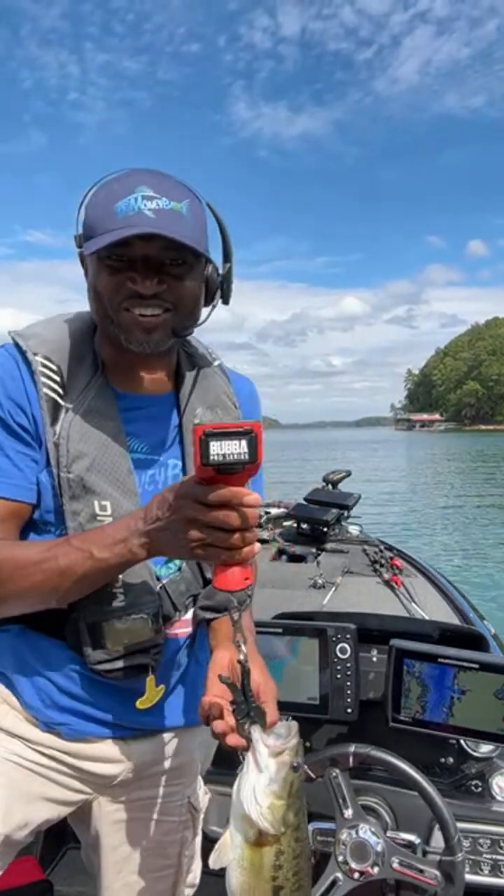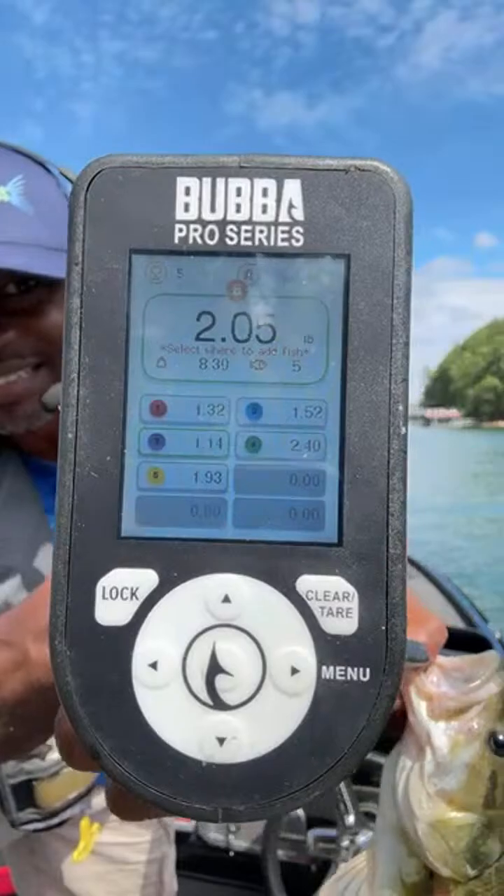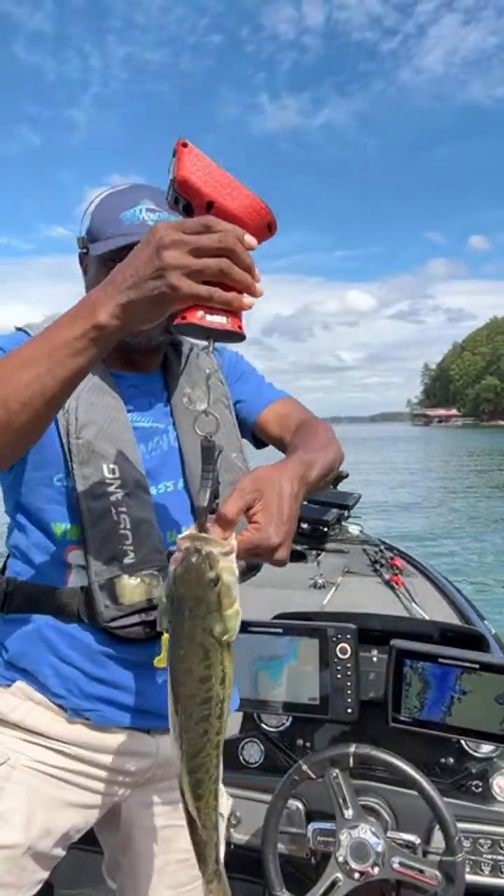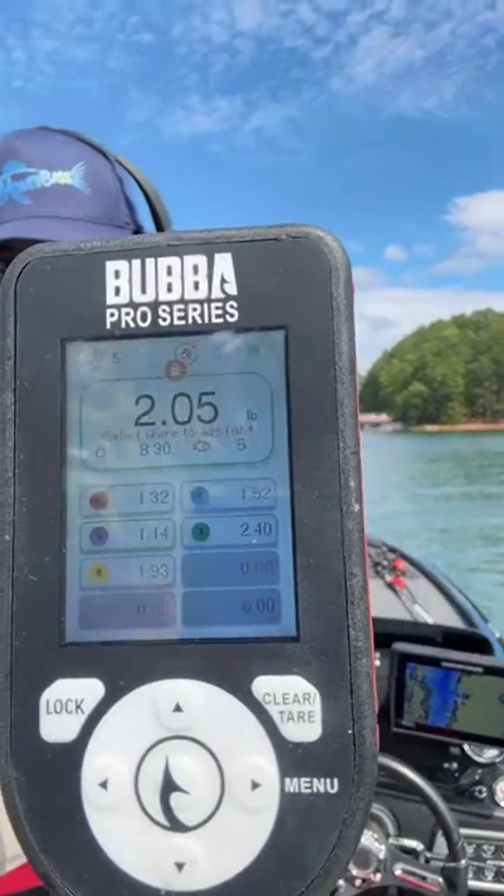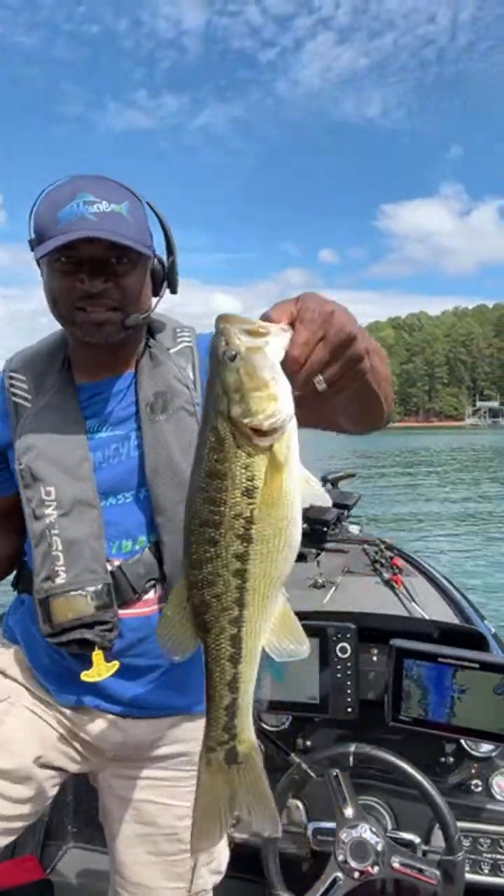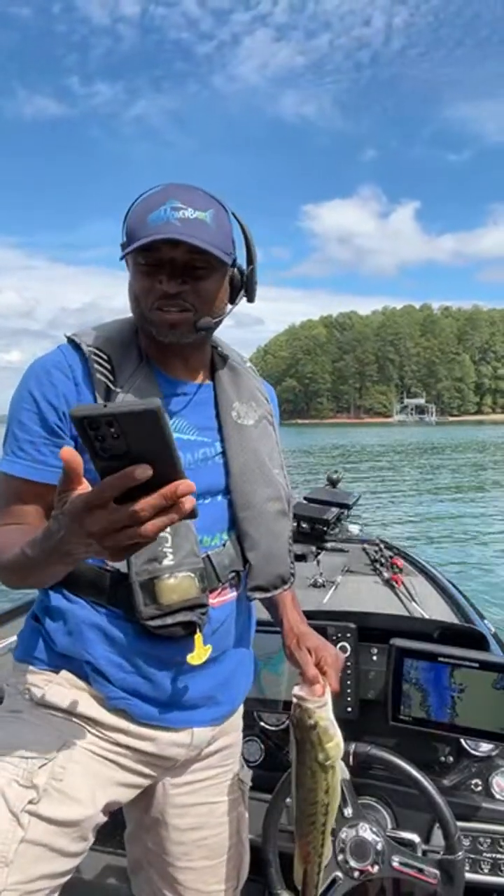Uh-oh. I think I saw somebody have the exact weight. Who had 2.05? Somebody had 2.05, I believe. Let me show it to you guys again, that 2.05. All right.